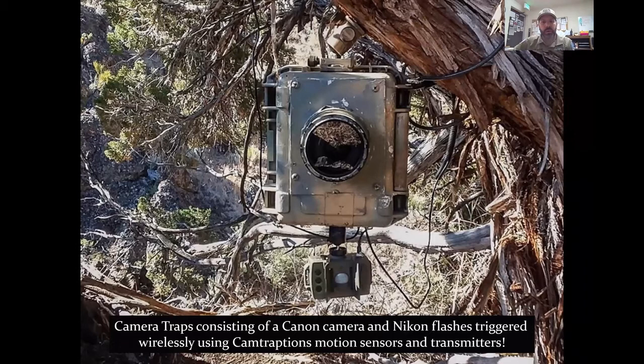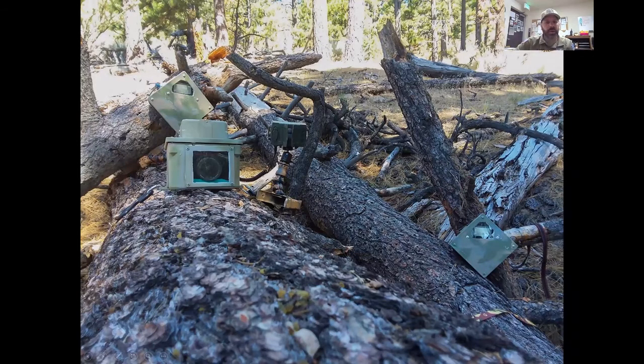This is another setup that he has. So he'll attract animals to the log and then be able to get photos or video using this camera trap here. There's a flash over here and one here. And I think this one's a motion sensor in the middle. So these are just sort of the things that he likes to do, is build these different camera traps to try and get different species.